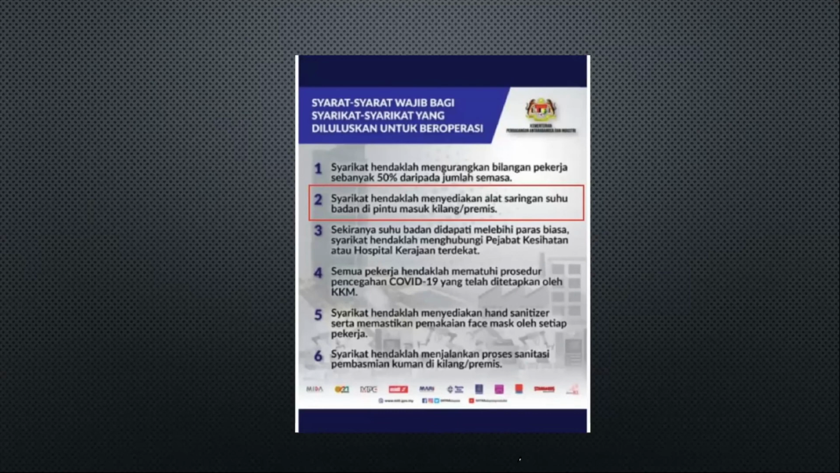Elias, later you will be able to send us some pricing information for implementation, because I need to go through that and try to map it against the client list that I have, and then see what sort of proposal I can offer them in terms of implementation. I believe all these things will only happen after the MCO, since we can't even move around.